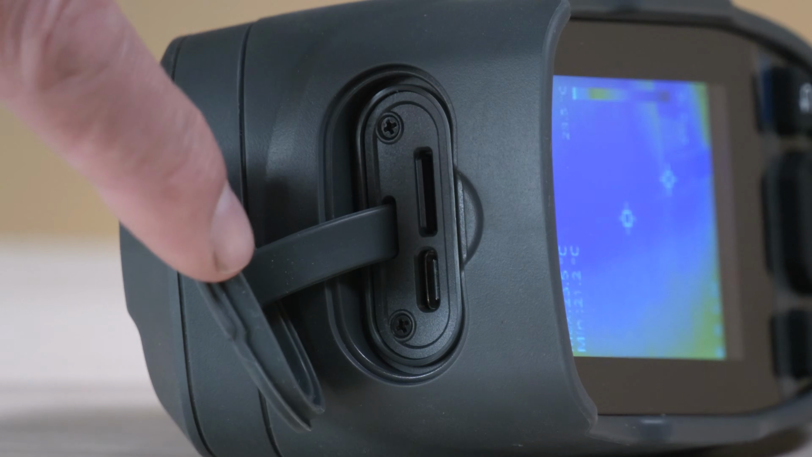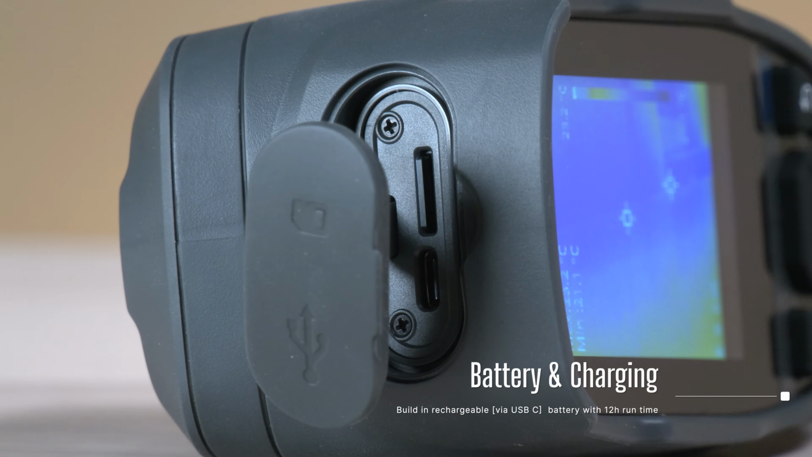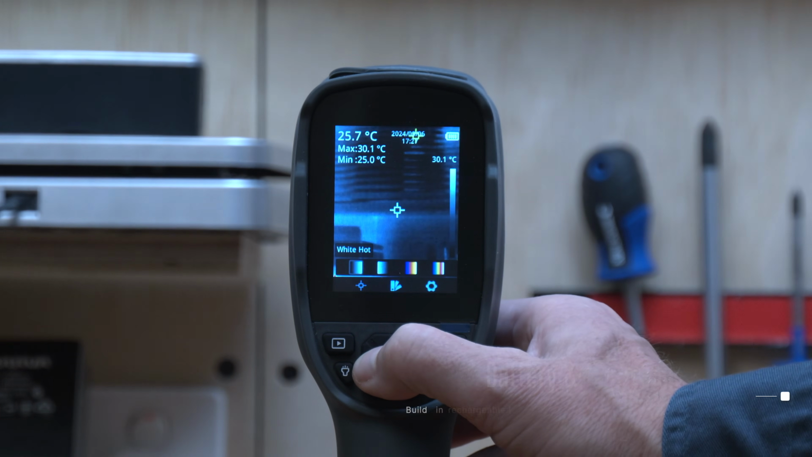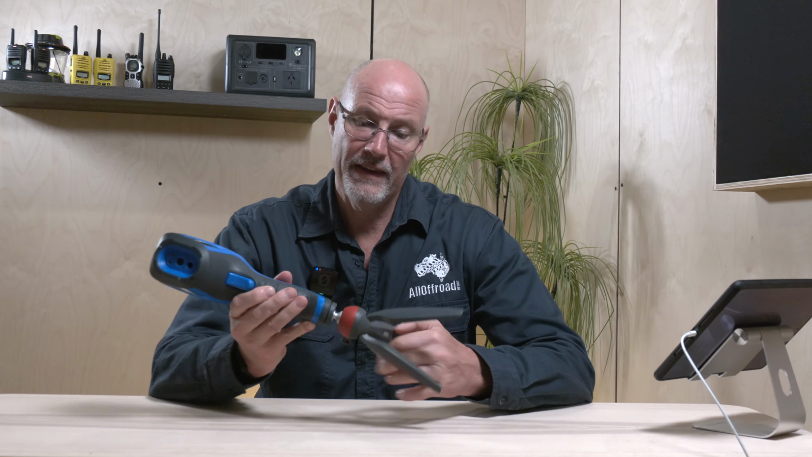The unit has a powerful built-in battery which can be recharged via USB-C. This battery is supposed to last for 12 hours and I have yet to recharge it, even though I'm using it for many weeks now. The camera also has a tripod mount at the bottom, so you can screw any tripod in here and then set it up.